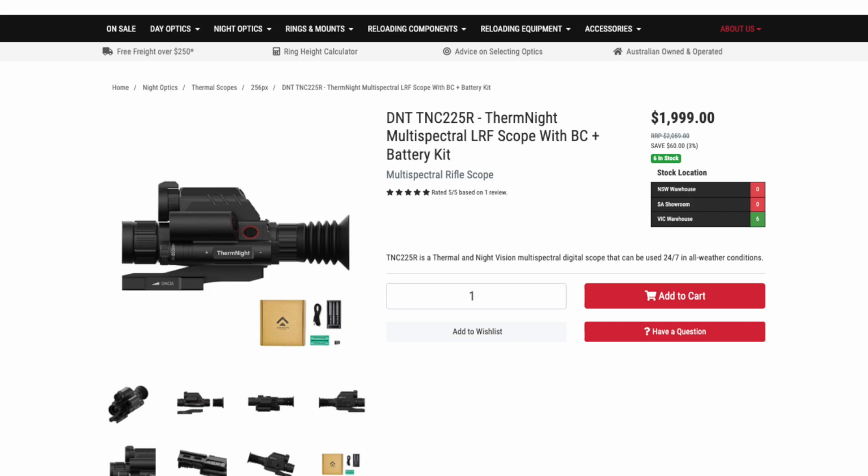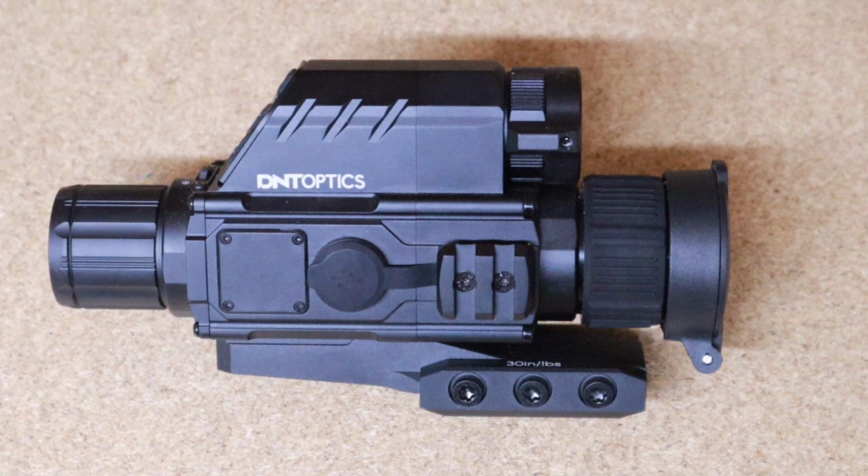I had a really, really good time using this. It worked pretty flawlessly for me. Image quality wasn't the best, but as I said, it's only a 256. Go and have a look at some of the other products with higher resolution. The fact that it's a 3-in-1 for the price point is absolutely insane. It's a fairly small unit. It's fairly light. I had a lot of fun with it.